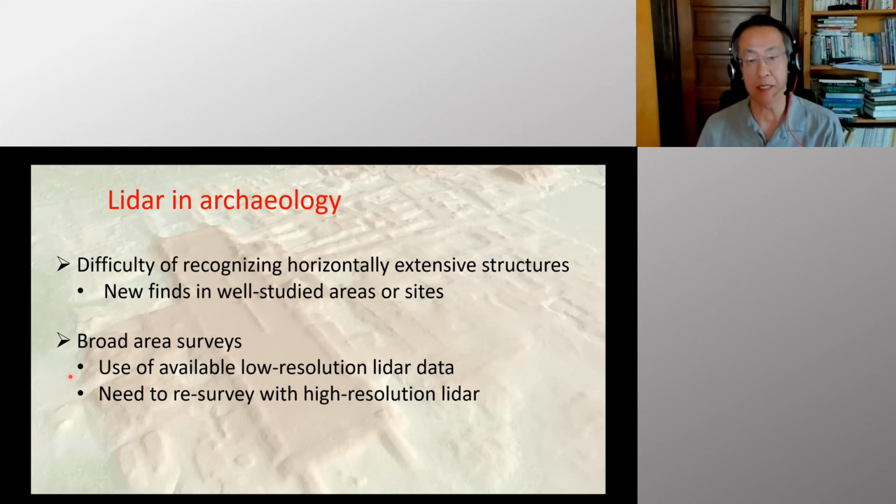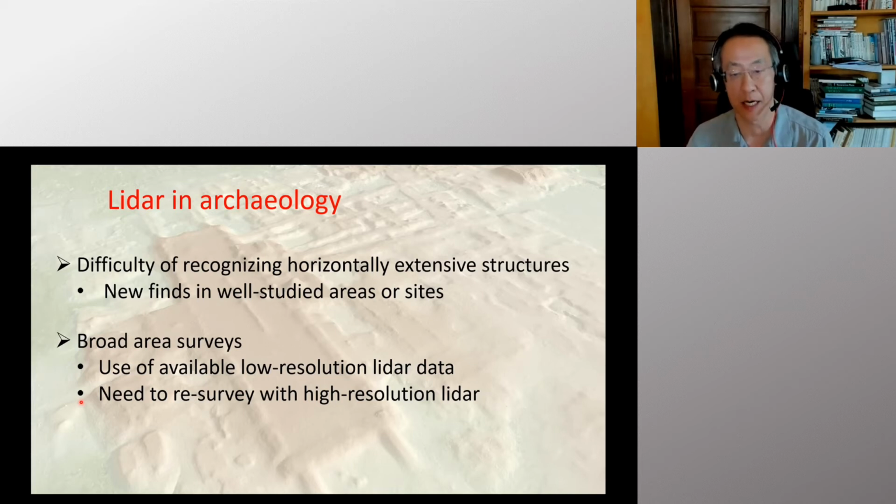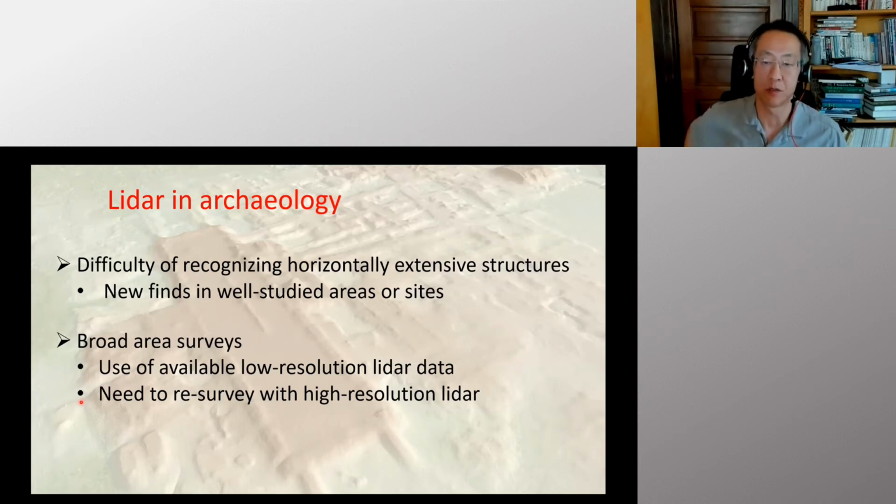But that doesn't mean that's the end of the research. We really have to eventually get the high resolution LiDAR, check what we are missing, and get a better picture. Of course, the cost is still a problem.